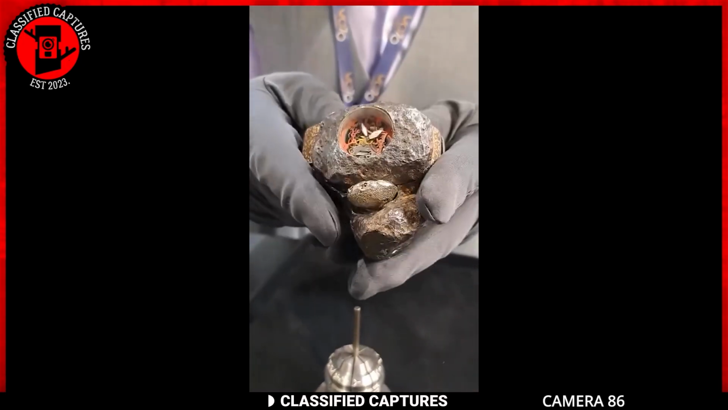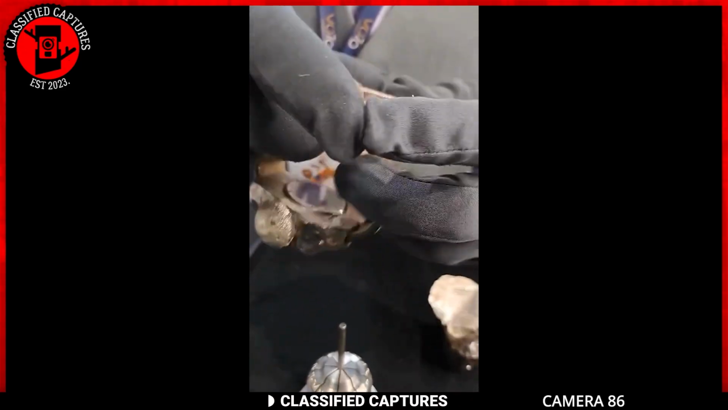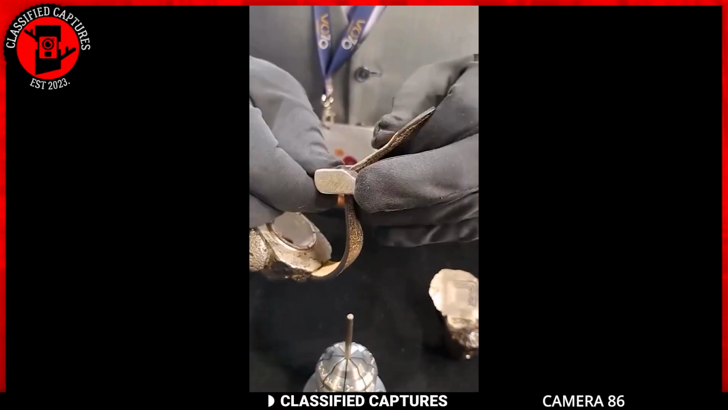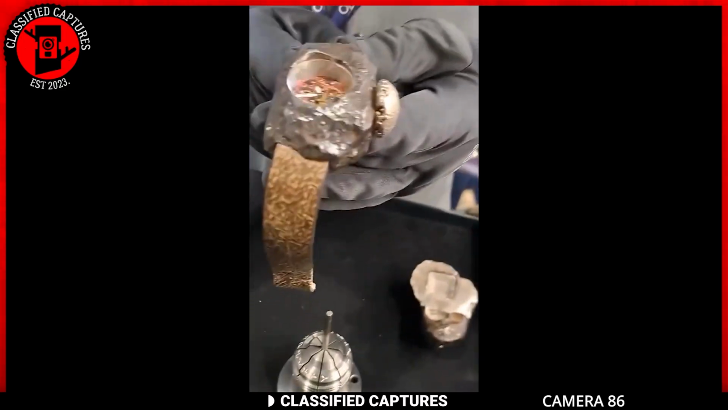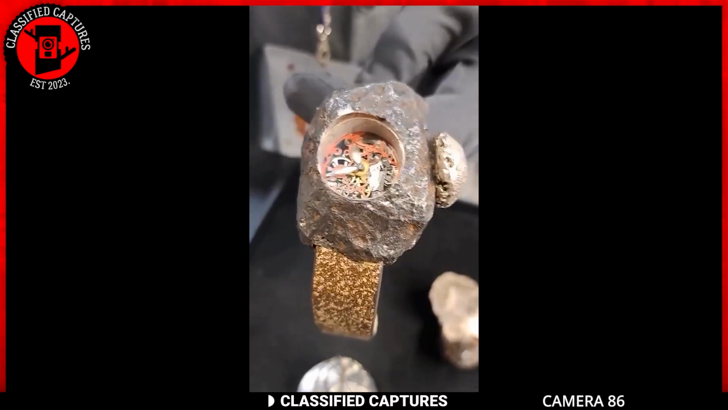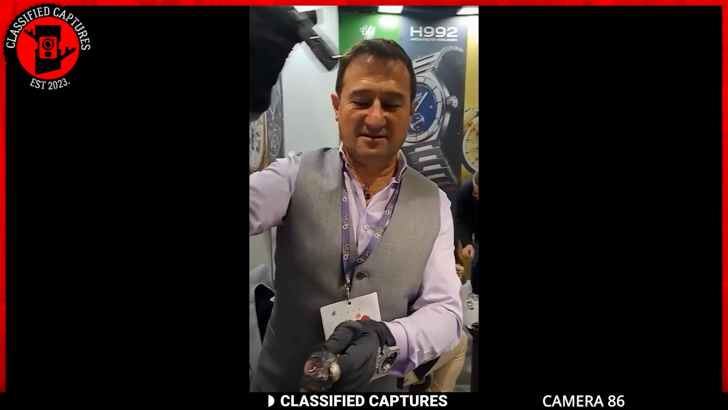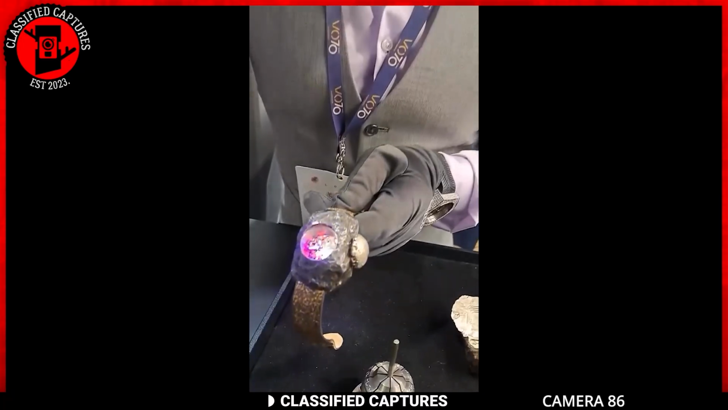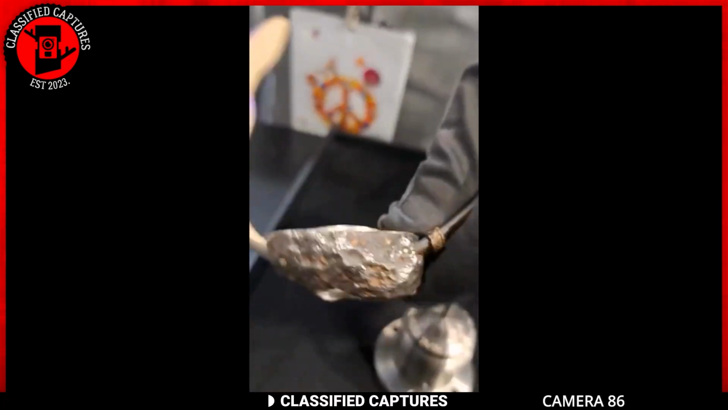This watchmaker in Argentina is doing something pretty cool. Imagine a watch that doesn't look like your typical shiny thing, but more like a rock. And get this, it's not just any rock. It's made from an asteroid that literally fell from the sky and landed in Argentina.